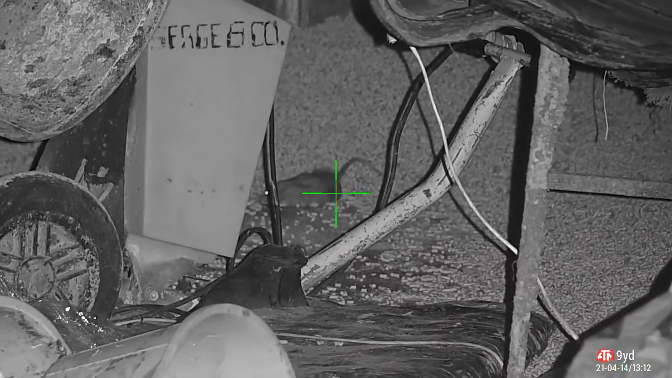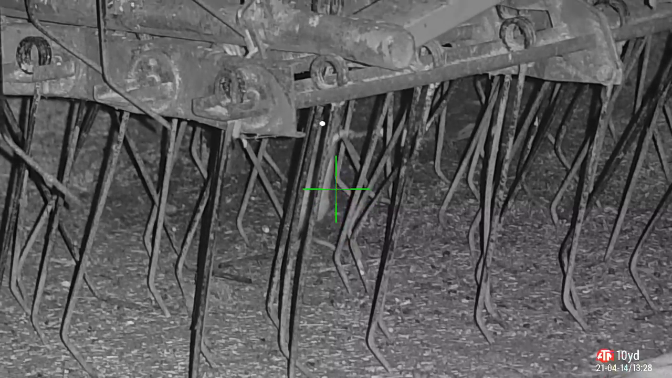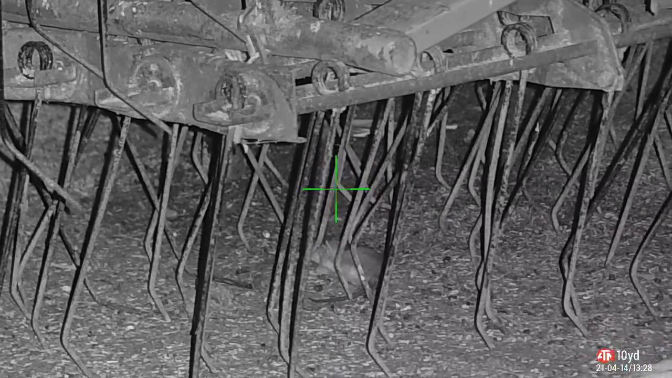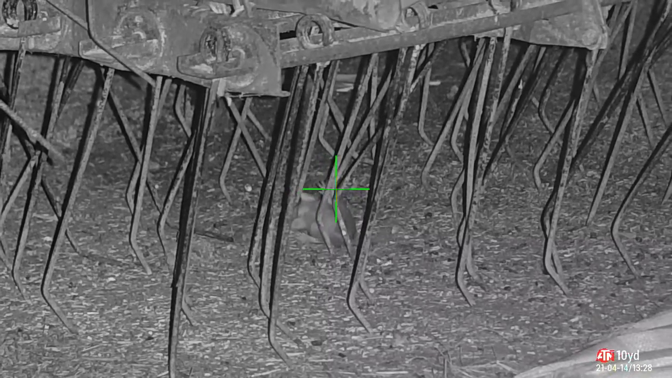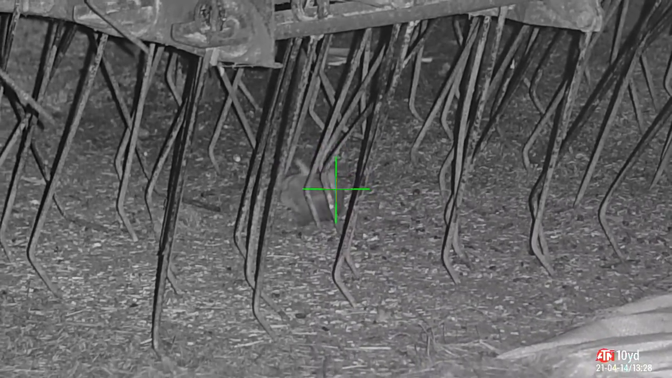You've had your last, mate. No more crapping all over the feed. No more stealing any more feed. Done. Don't know what it is about this rake, but they really like it. Live by the rake, die by the rake. That was nasty. Went straight through him there and hit something just behind him. Straight through. Absolutely devastating.